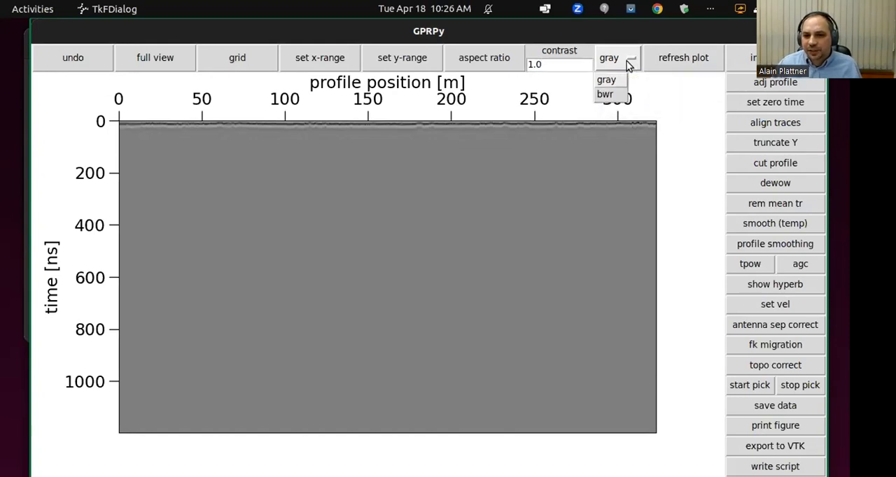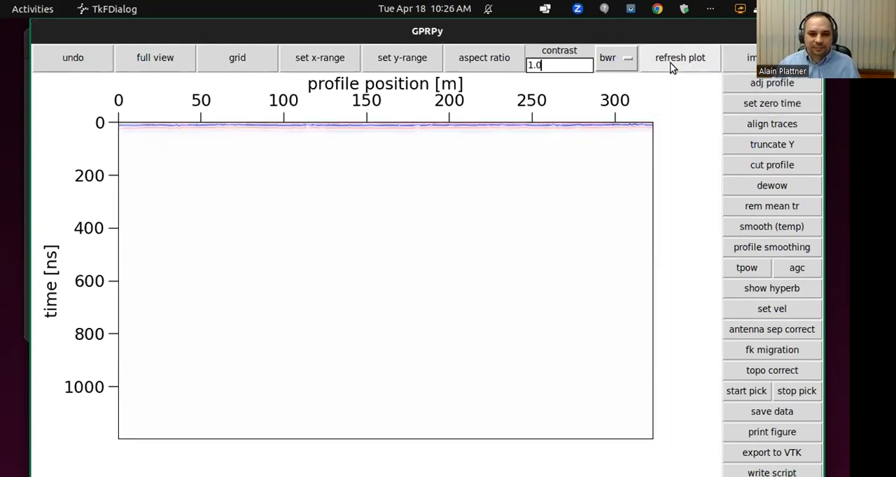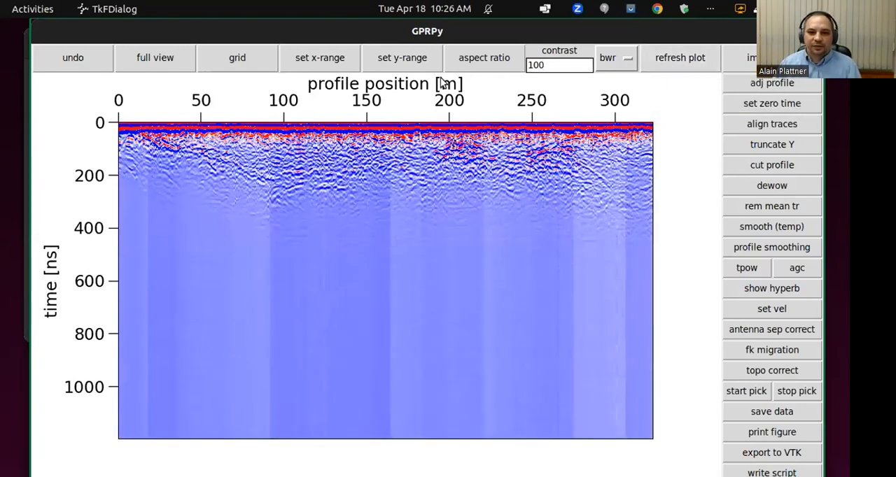Here, for example, if you want to change to blue, white, red, you click on blue, white, red, nothing happens because every time you change something with the view, to activate that change, you need to press refresh plot. Okay, now it worked. We change the contrast to, let's say, 100. I press enter, nothing happens because I haven't yet pressed refresh plot. This is to make sure that if you want to change a couple of things, you can just press refresh plot once it's all done.